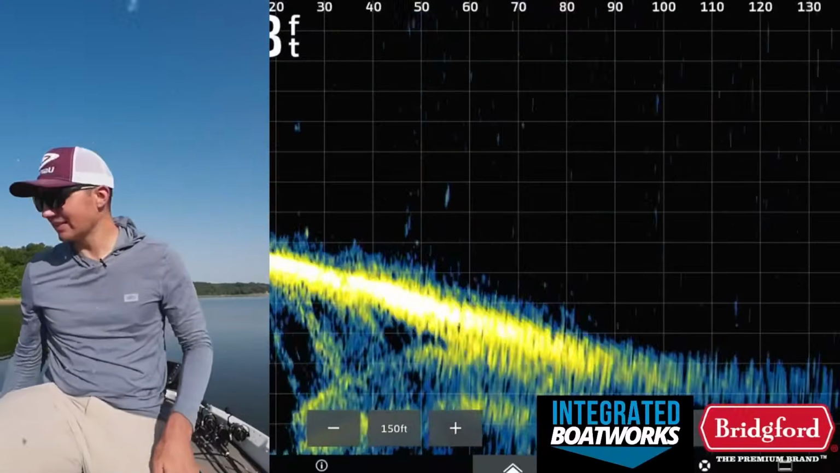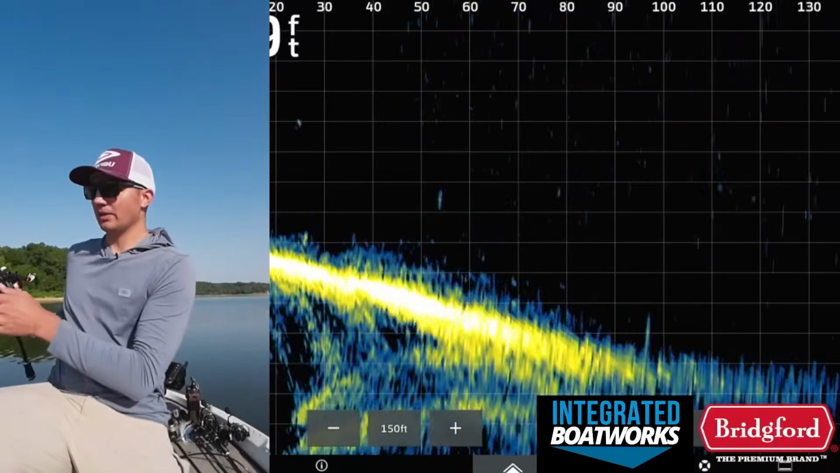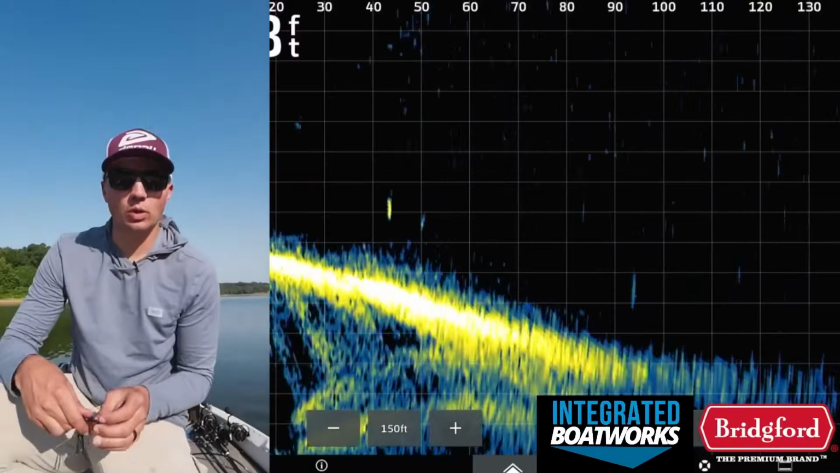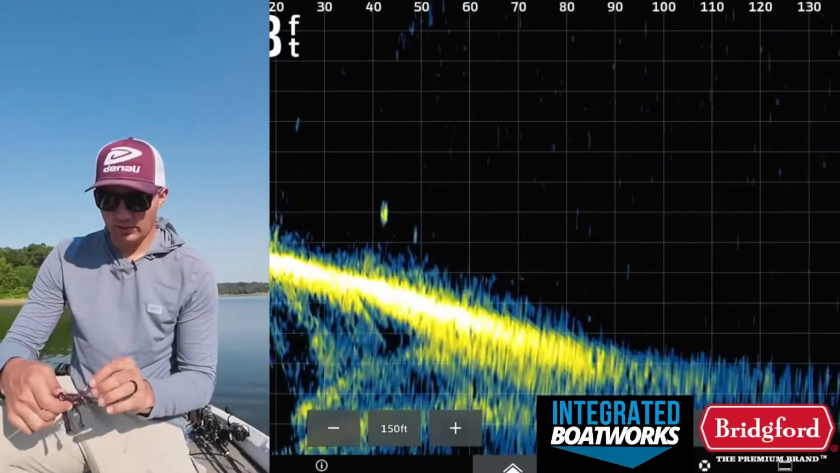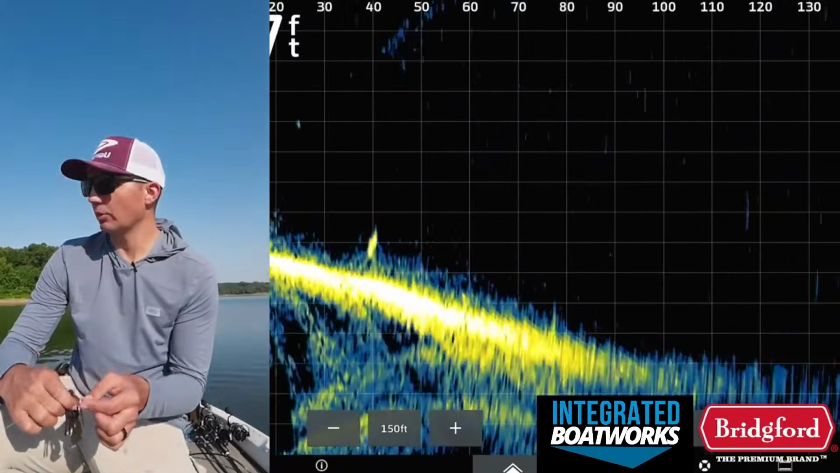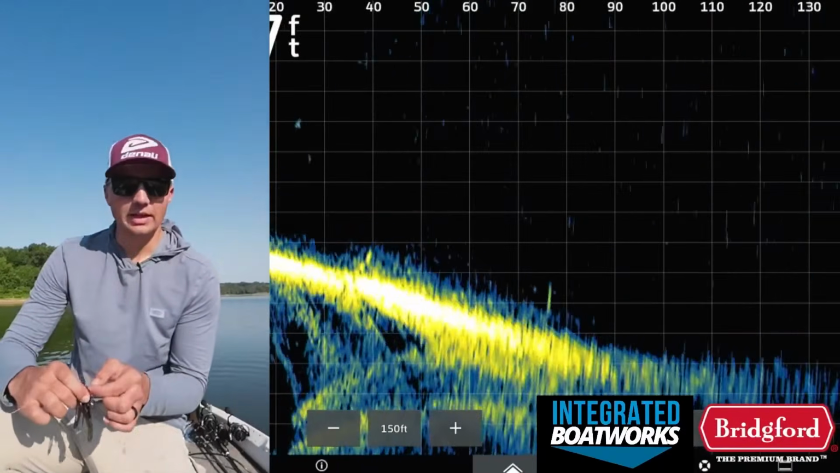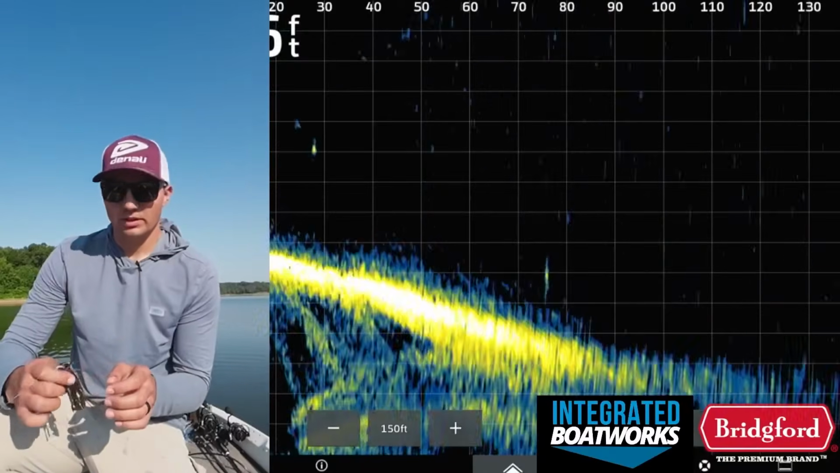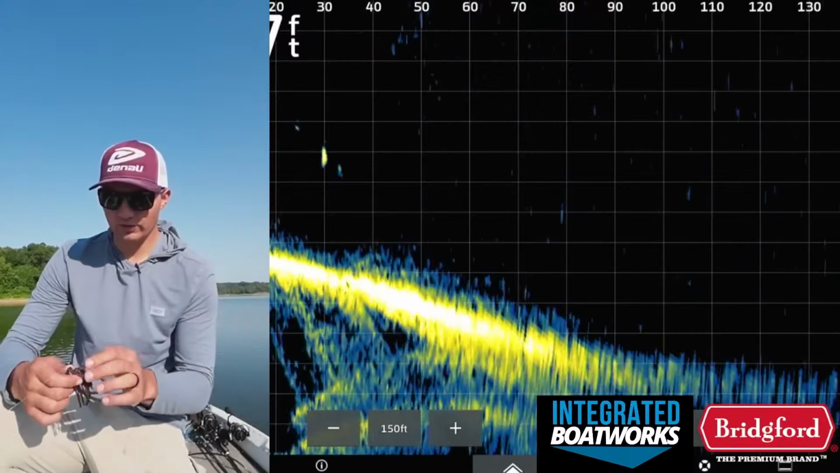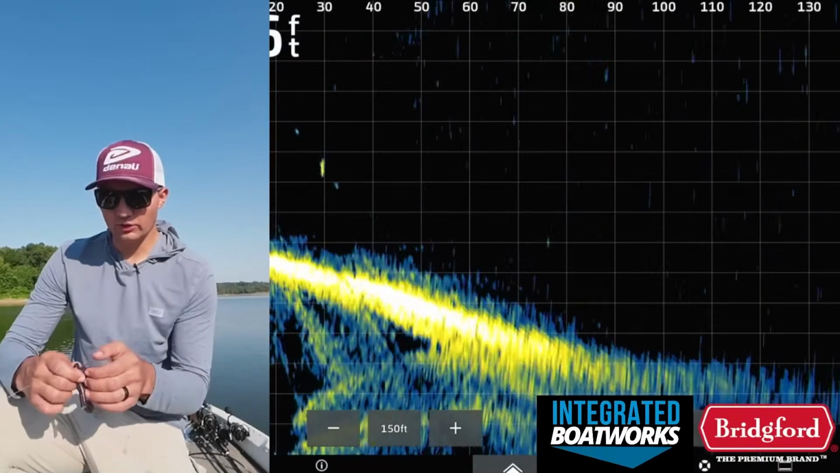But that, guys, that's the deal right there, is figuring out what the fish want in the moment, fish the moment. You can't really get tied down to, okay, I caught them up on that point earlier, they're gonna be there again. It's all a timing deal, it's all situational, and that's why it's so tricky to catch fish at times, because you have to pay attention to all these factors.